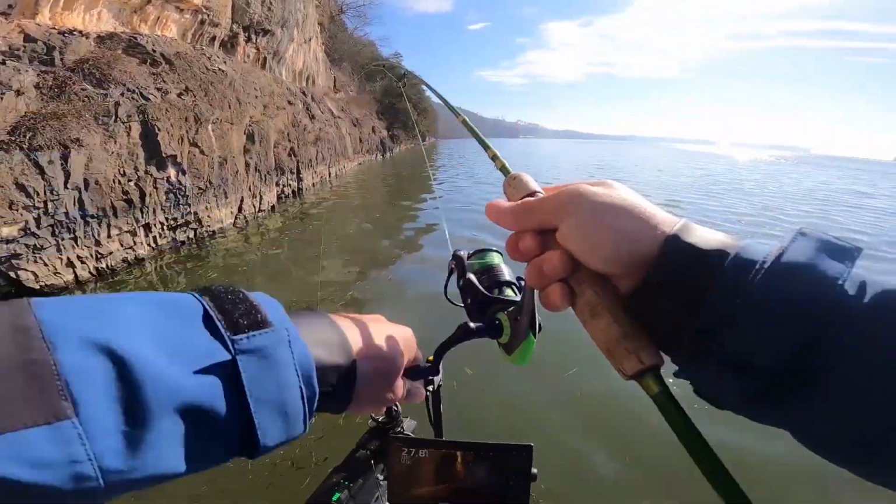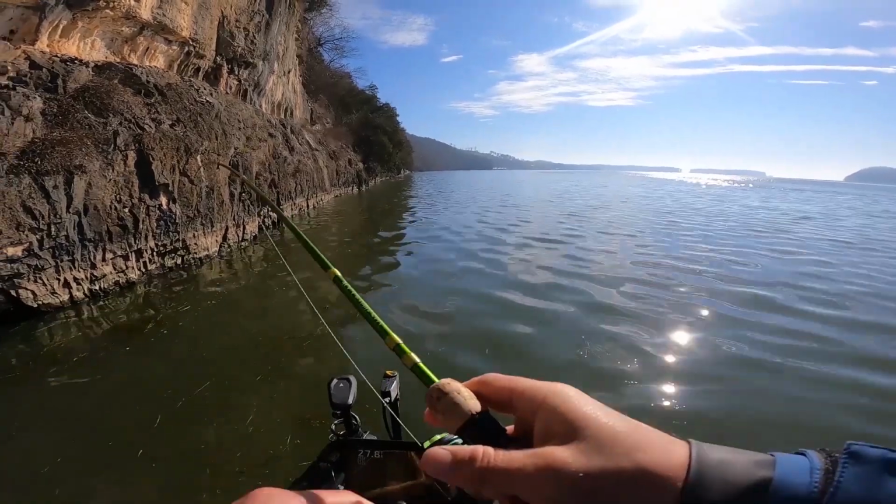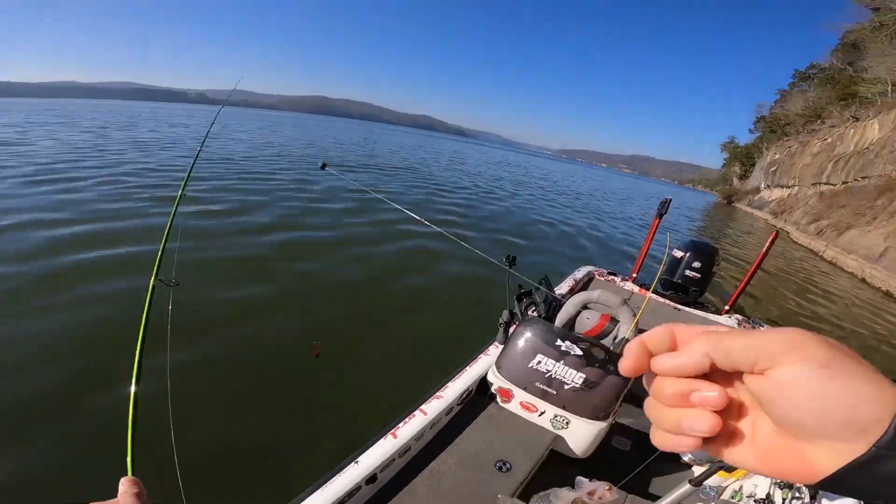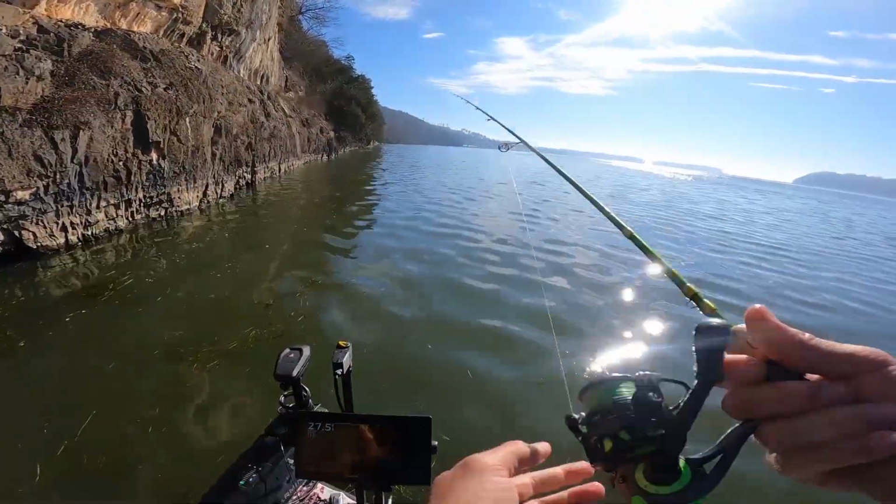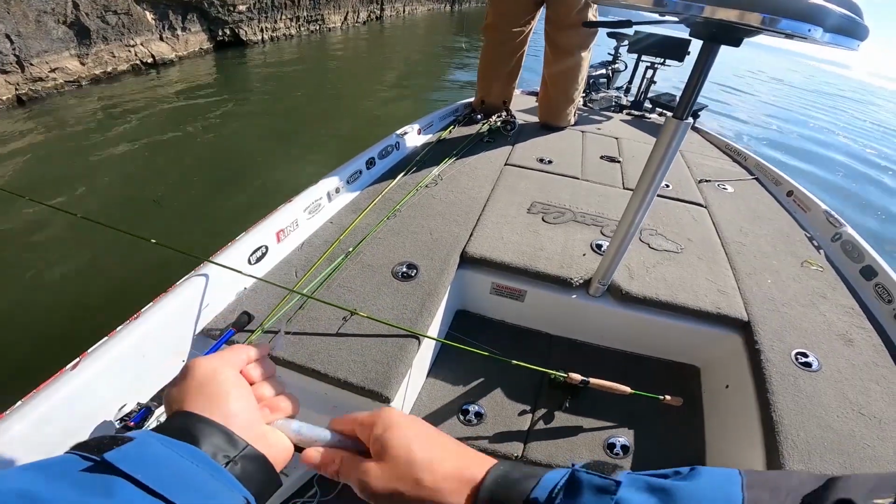Got him. Man, he just barely ate it. Barely. Little guy. I'm using that smaller jig, Larry. You want to throw that on there? Hitting that small one. I'm gonna try that crank gel on it, on this white one. White on white.